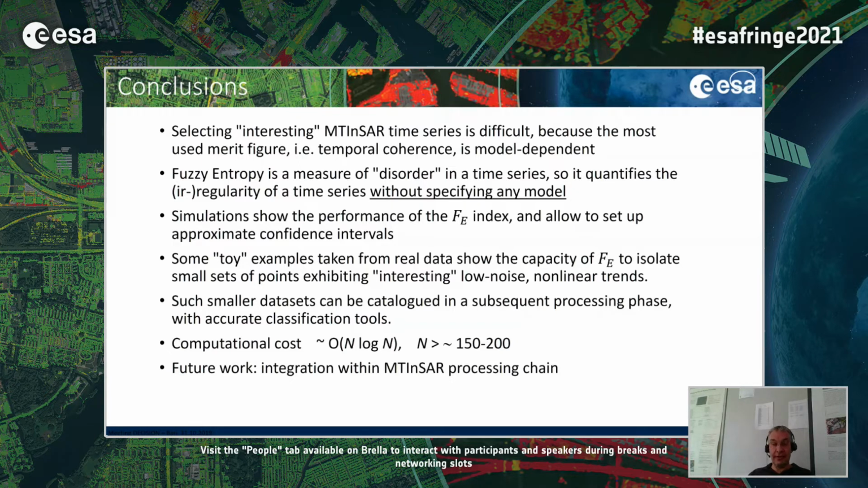The computational cost is quite low, of the order of n log n. It must be said that this type of estimation is not appropriate for a time series of less than 150 to 200 samples. So it's most suitable for Sentinel-1 or COSMO Chime, with very populated time series. And so we are working on further studying this index to see if we can integrate it within existing MTI InSAR processing chains. That's all.